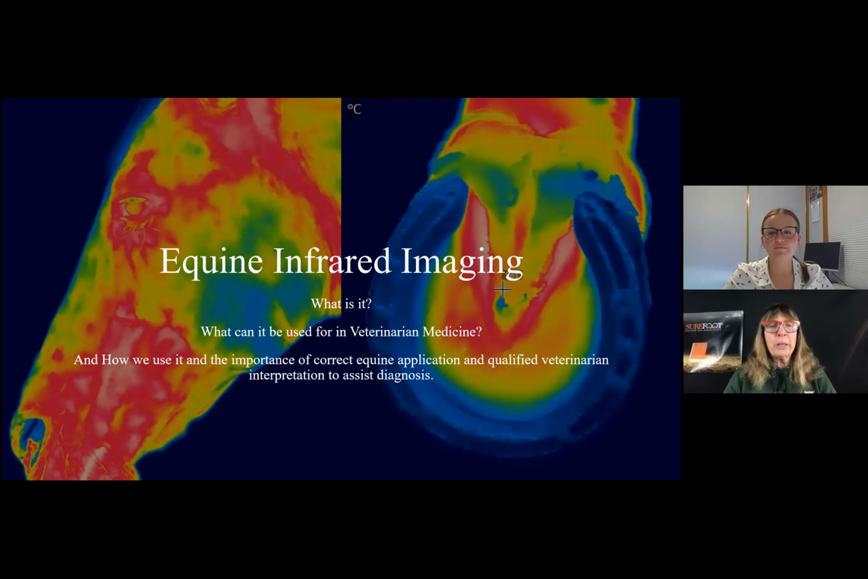So maybe you talk about this in your talk, but so many of us think of it as thermography, and yet you're calling it infrared imaging. Yeah, so I guess thermography is the old term for it. I'm referring to it as infrared imaging because that's really what it is. I think that's the more professional name for it.